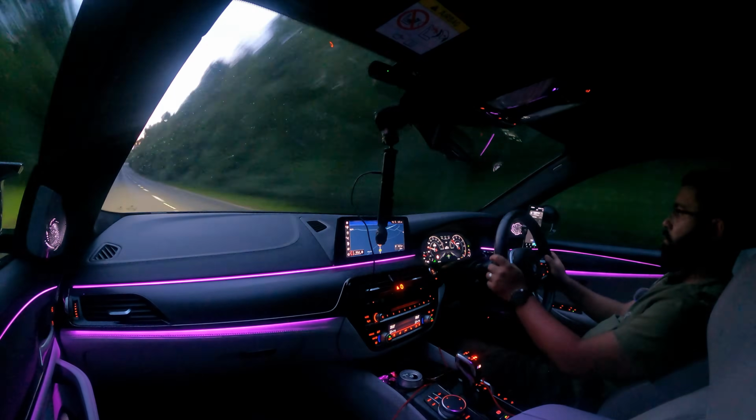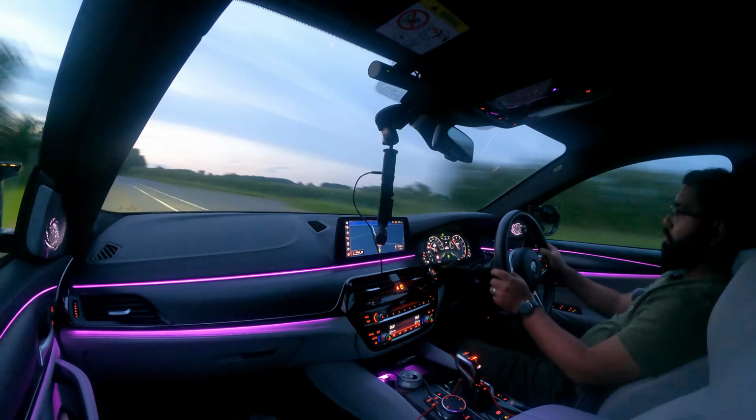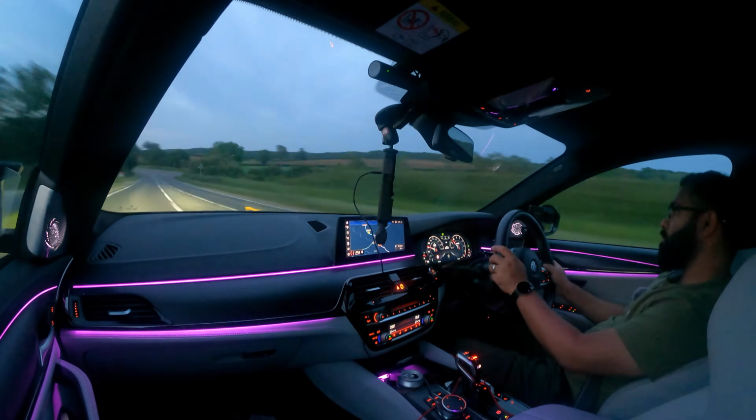So now we're on the section which is pretty much mostly A roads and B roads, and the views that we're going to see right now are absolutely stunning. I know we're going to get some really nice sunsets. I'm excited.